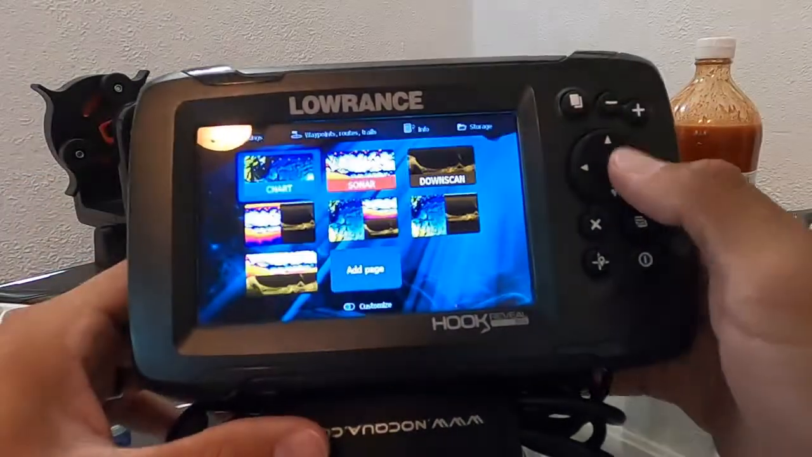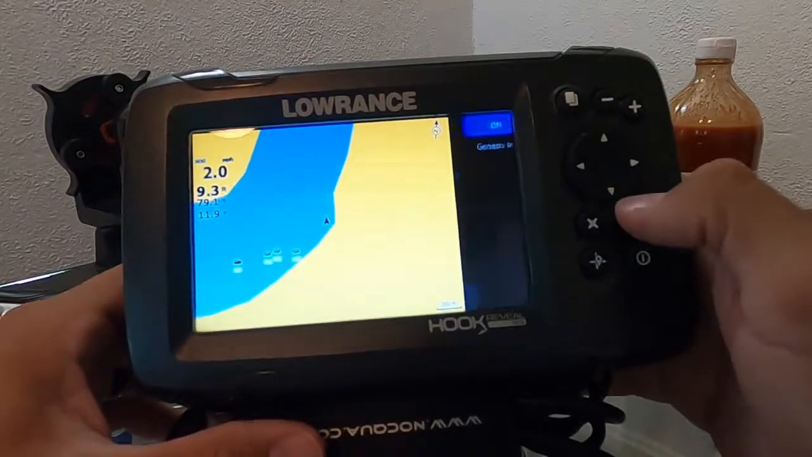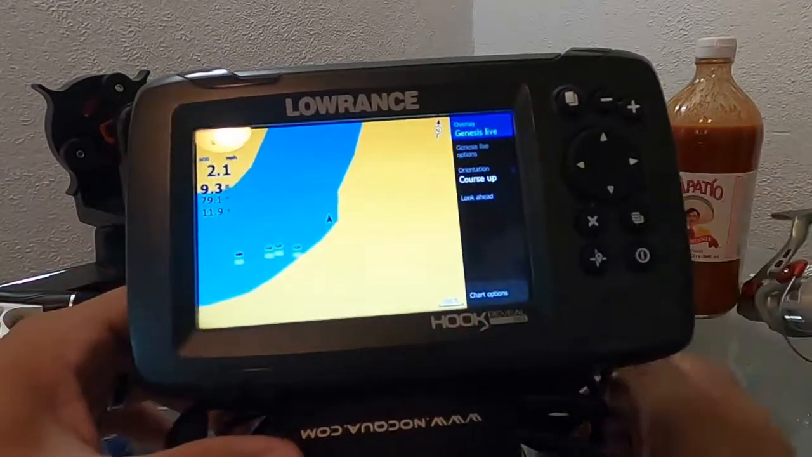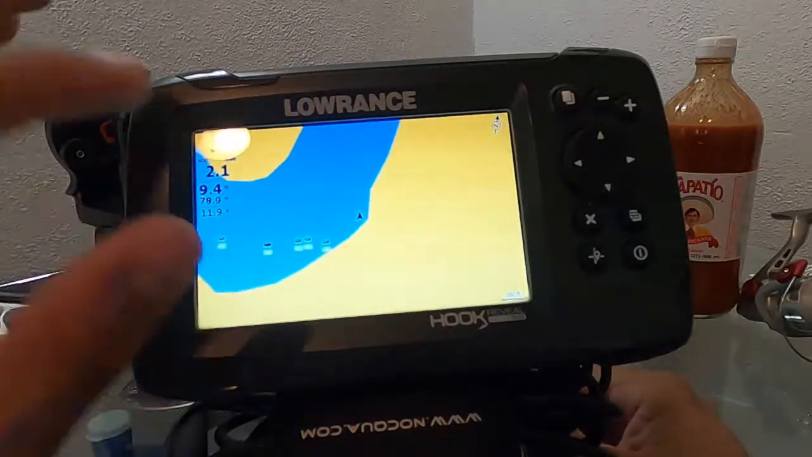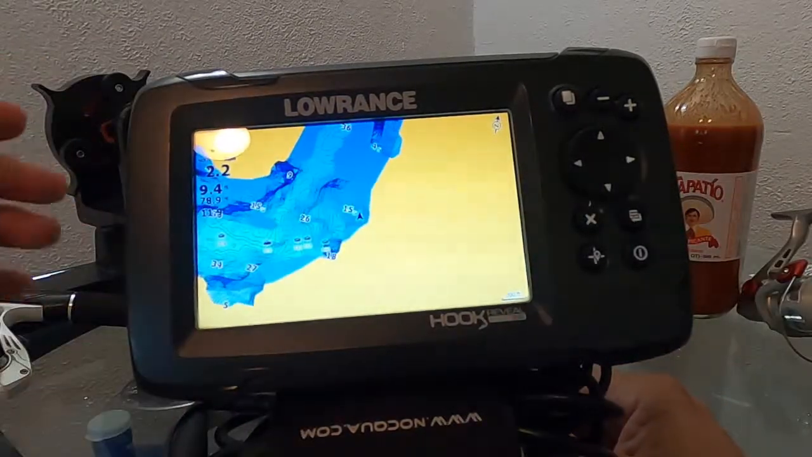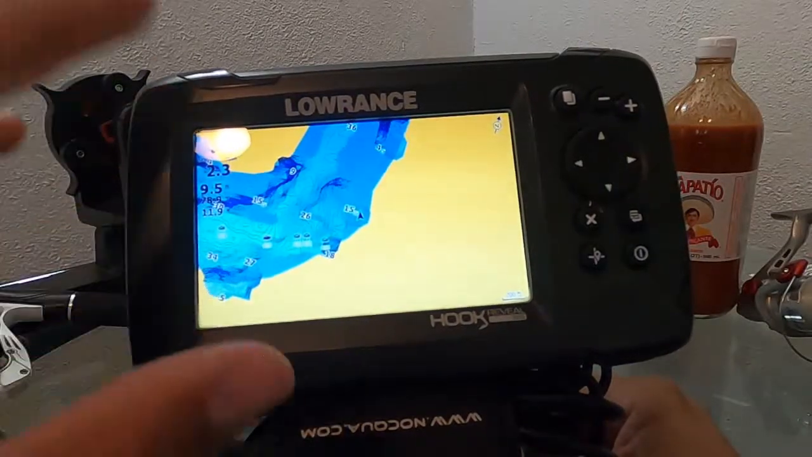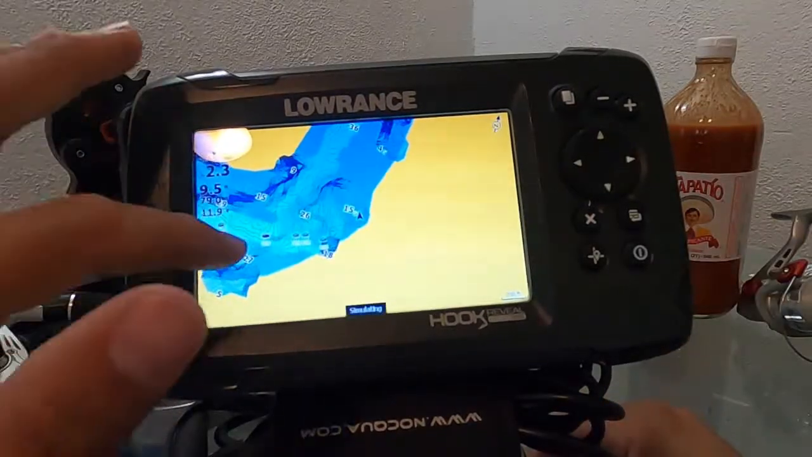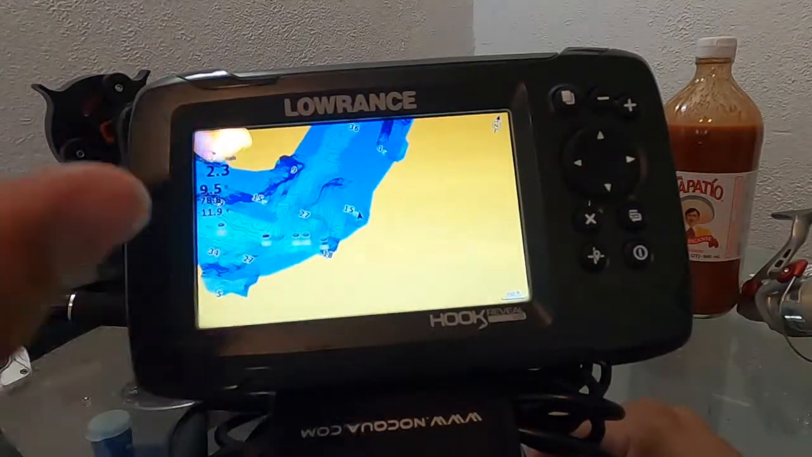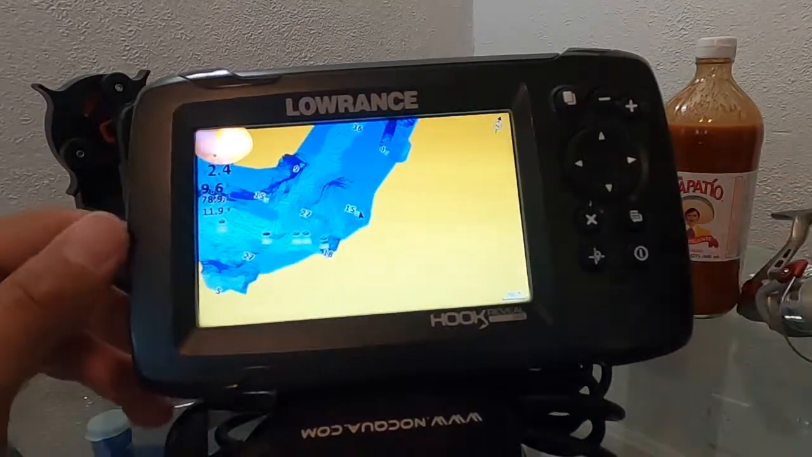Let me see if I can put my overlay, Genesis Live. Let's see if I mapped any of this out, which I'm pretty sure I did back in the day. I want to see if it pops up here. Yep. So there's a little bit of what I've done, contours, and that's live. That means you get on the water, you turn that feature on, boom, it goes. It starts mapping live right there, which is awesome. I don't have to save it and go do a map.